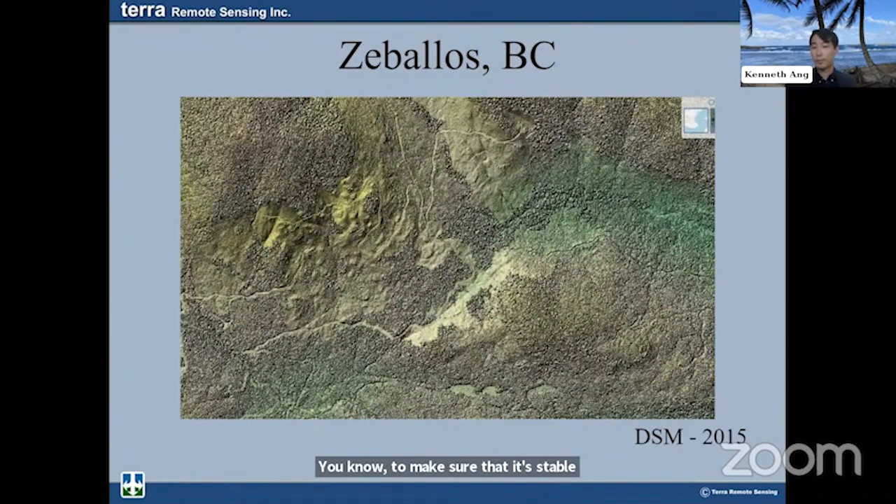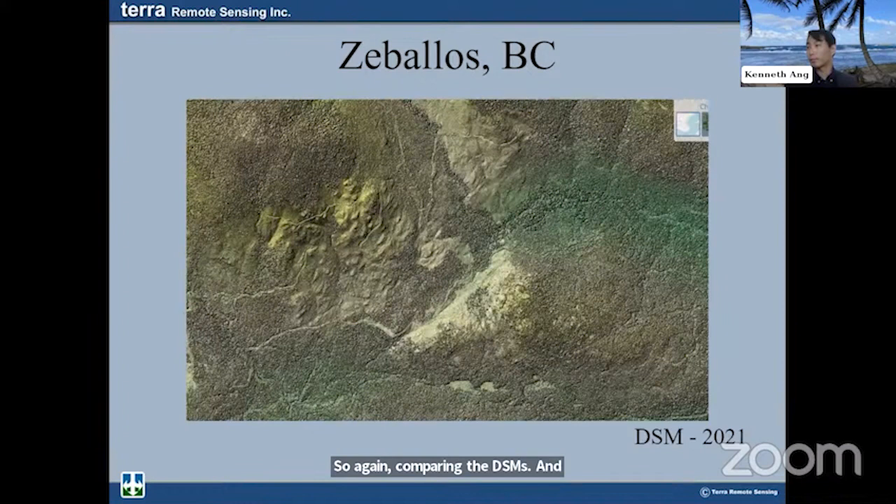So again, comparing the DSMs from 2015 and 2021, not really too much you can see except for the rocks sticking out there. So the real magic happens with the CHM, and that's through analyzing our data sets and all that stuff.